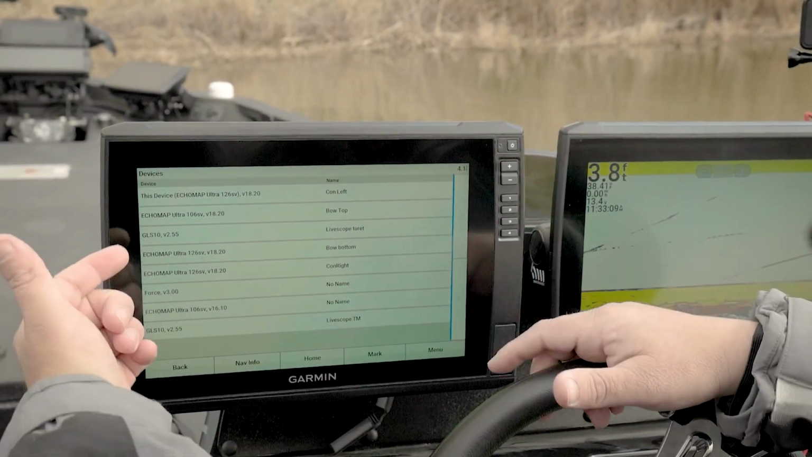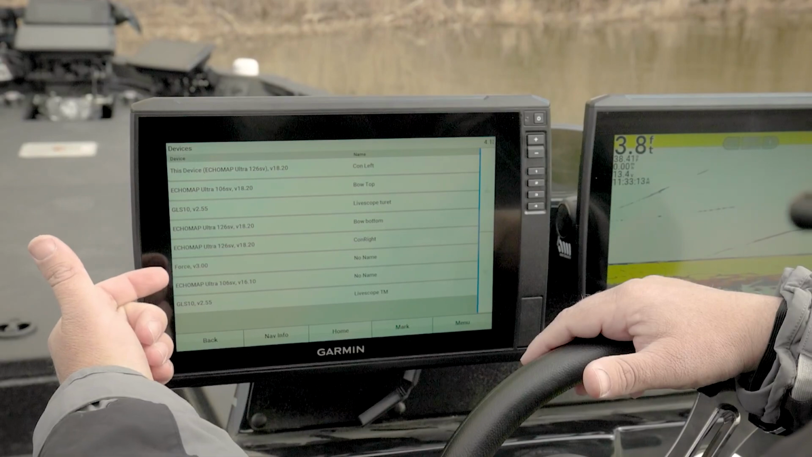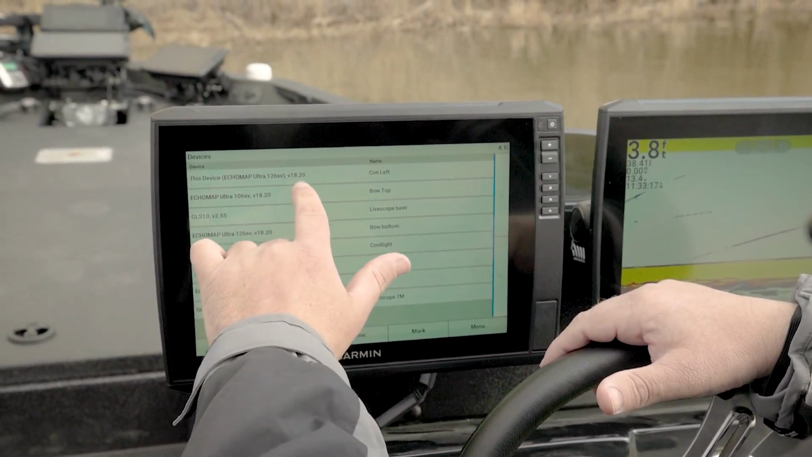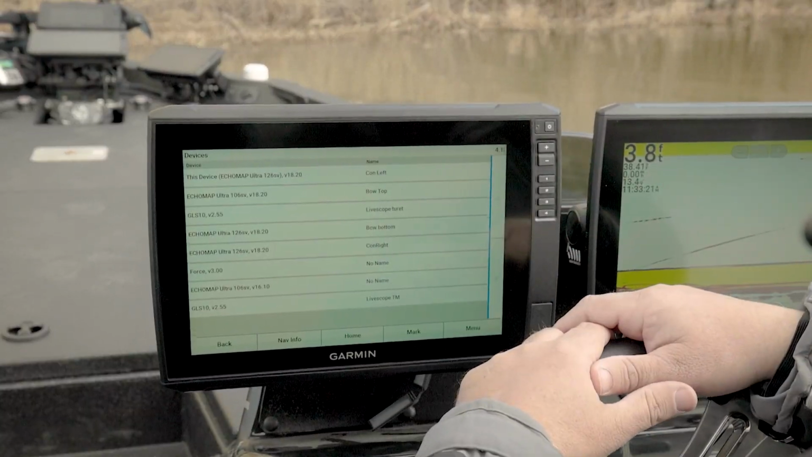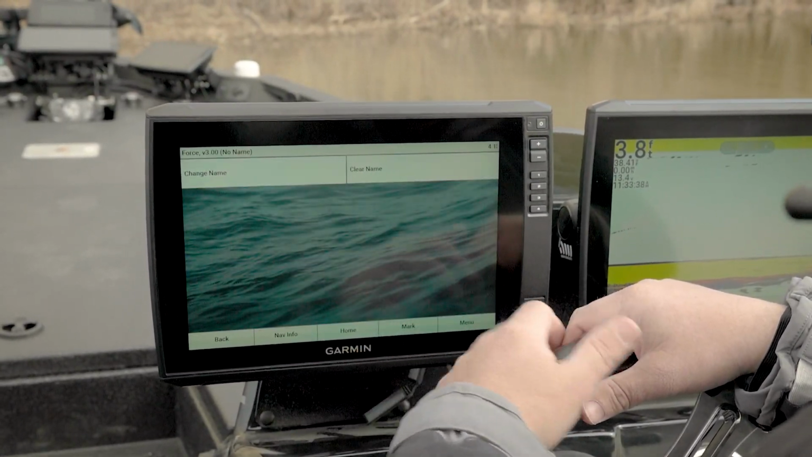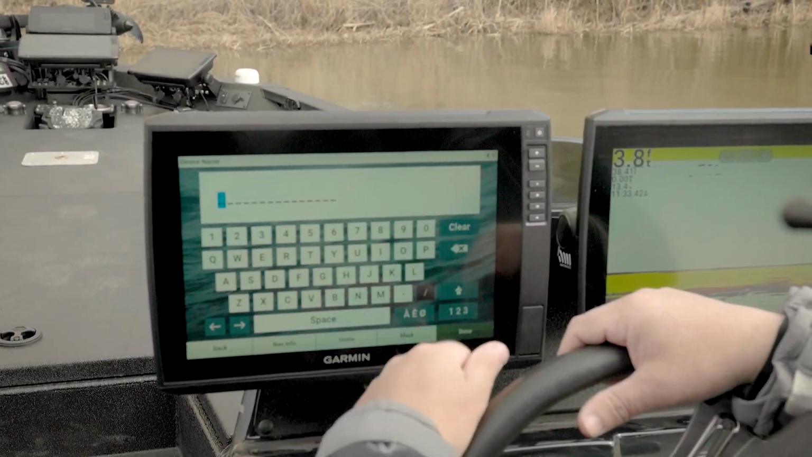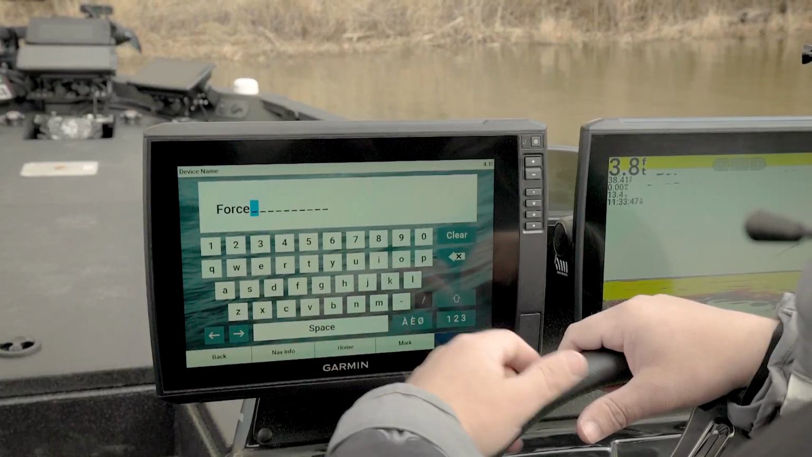As you can tell, we've got everything from GLS-10, that's our live scope. We've got our 12-inch units, even our Forces connected to the units as well. You can always see the software version, so one of the first things we do is check and make sure we're at the latest software version across the board. So right now we've got a Force 3.0, no name. We select it, change name, clear, and then we just type in Force, or however you want to name that.